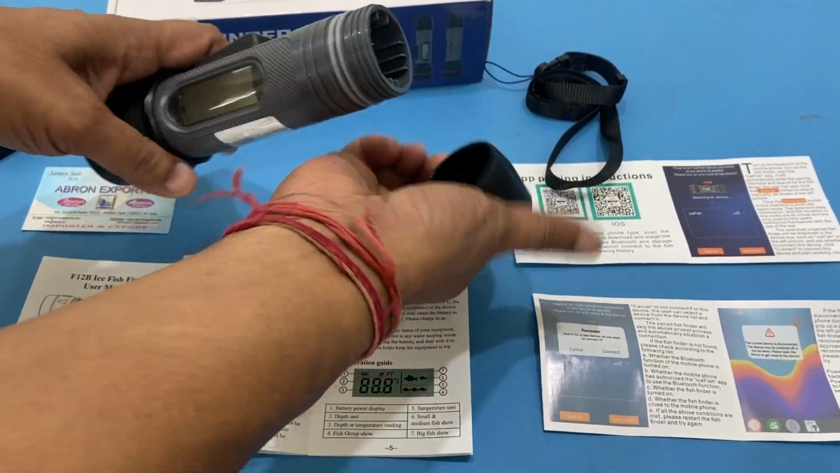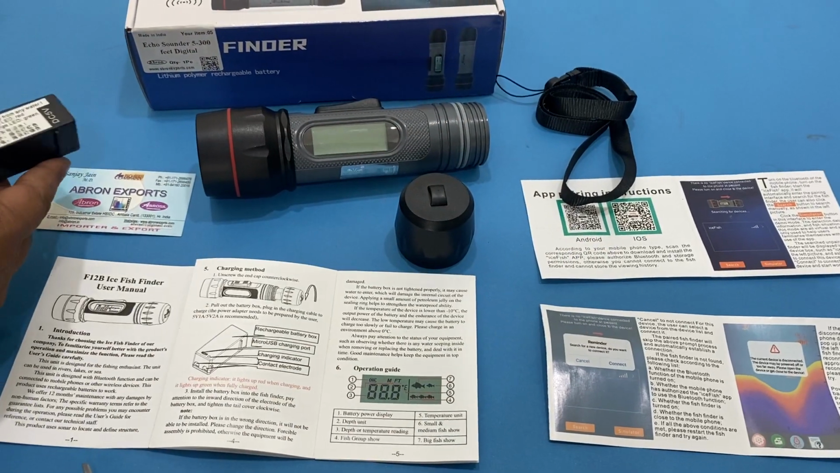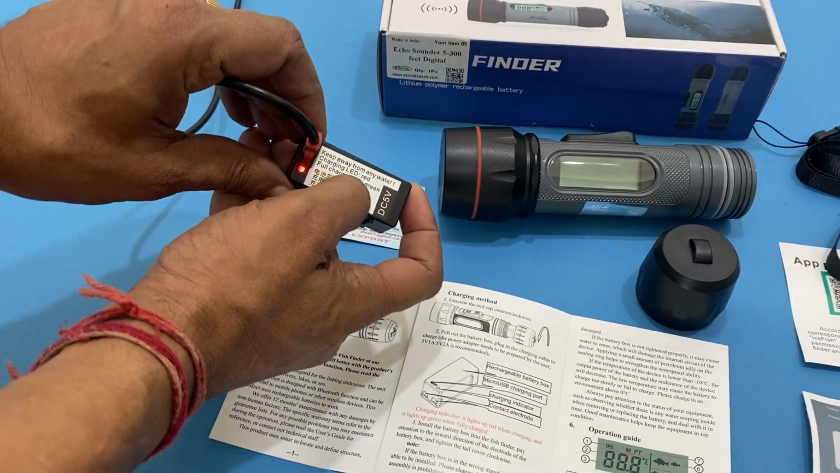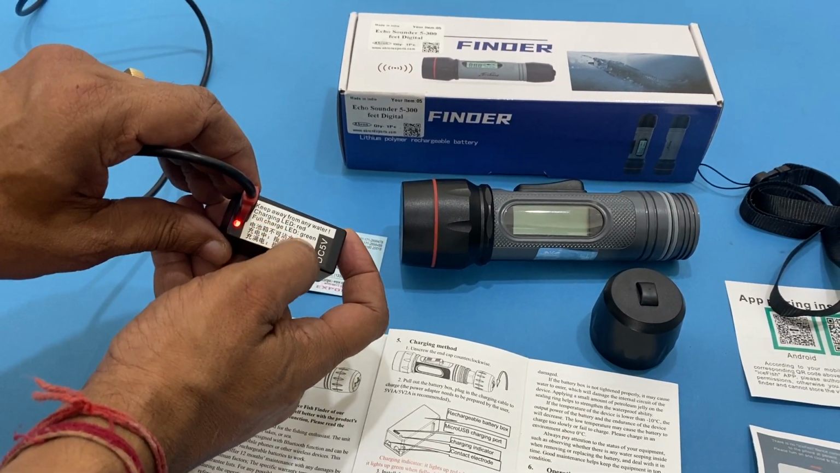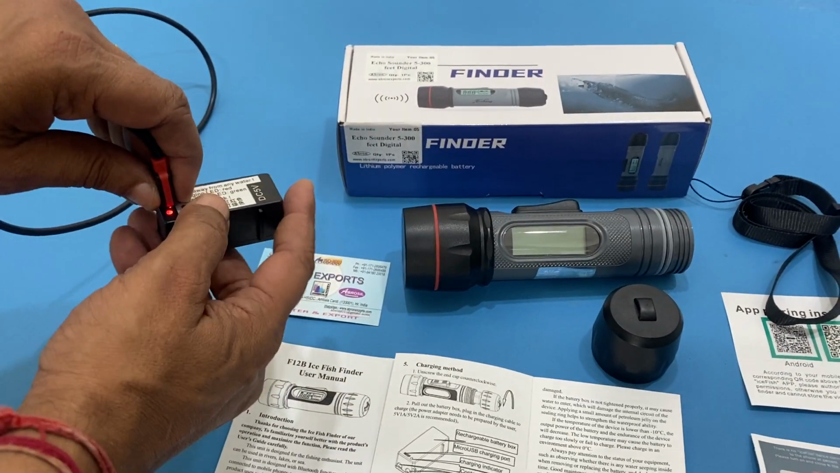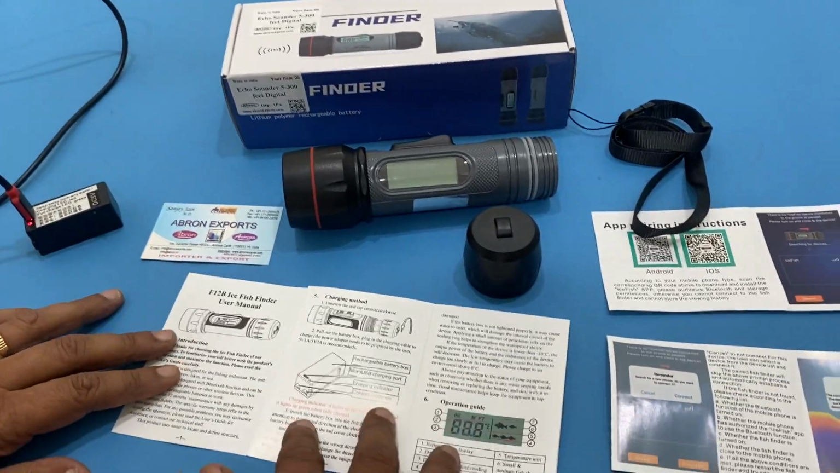You can open this and take out the battery. I have just taken it out. The red indicator tells you charging is going on, and green tells you it's completely charged. If I just charge for 5-6 minutes, then this can be attached.